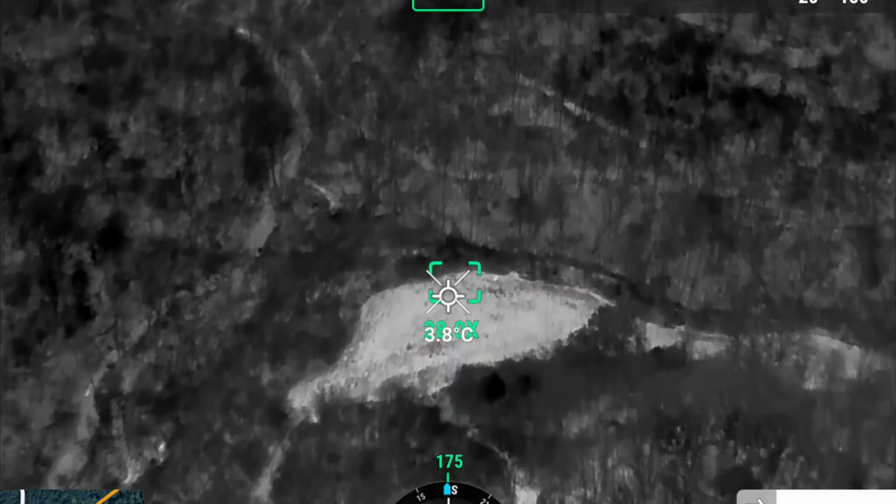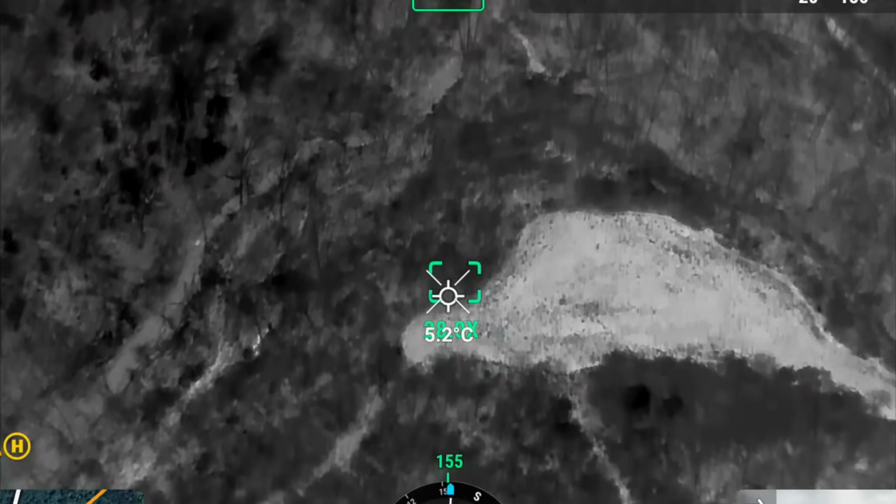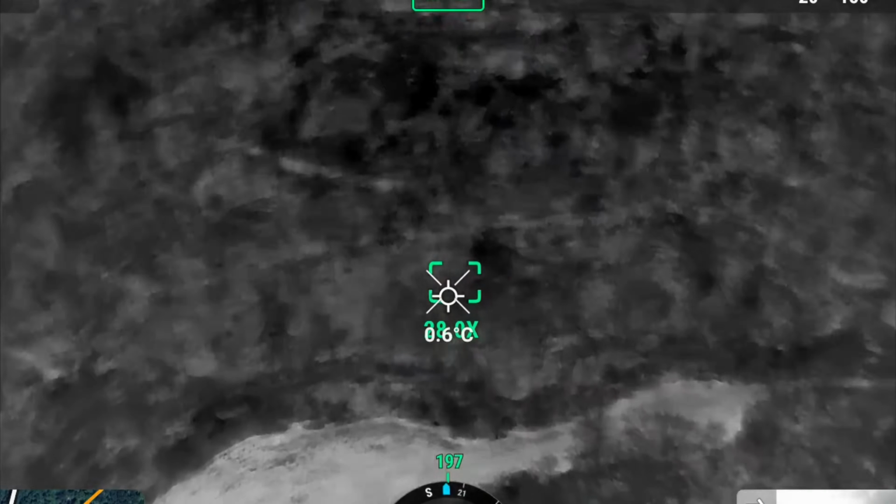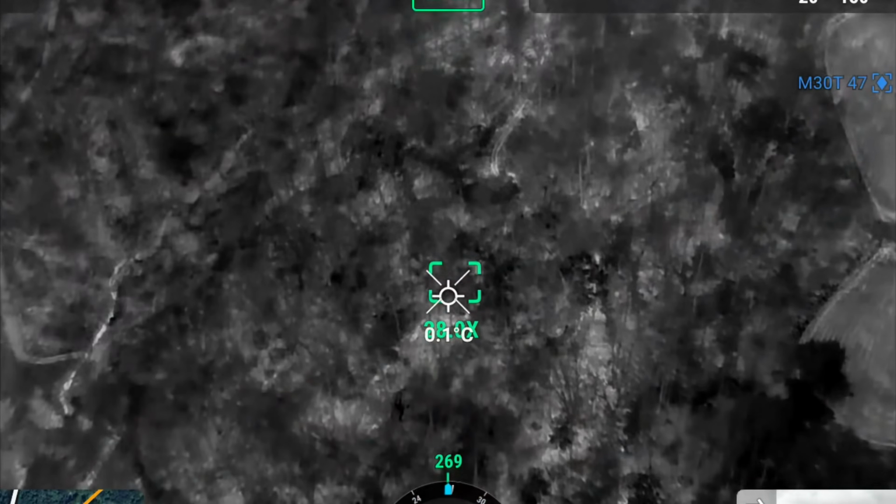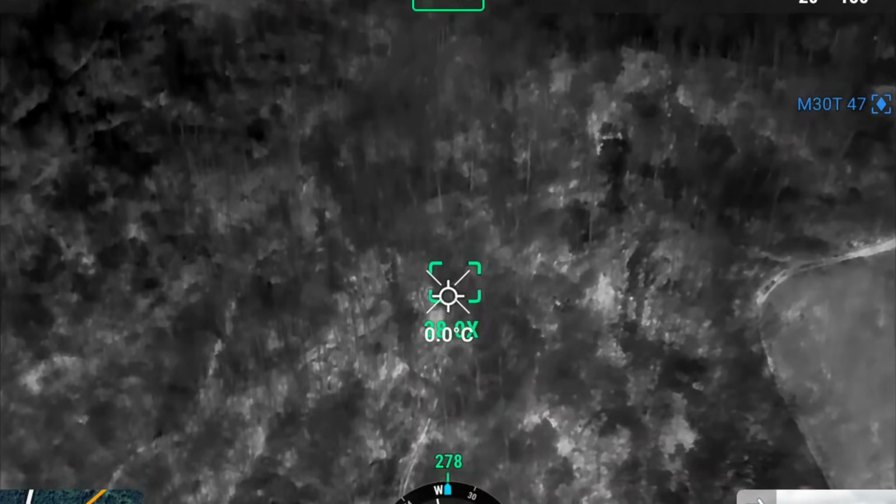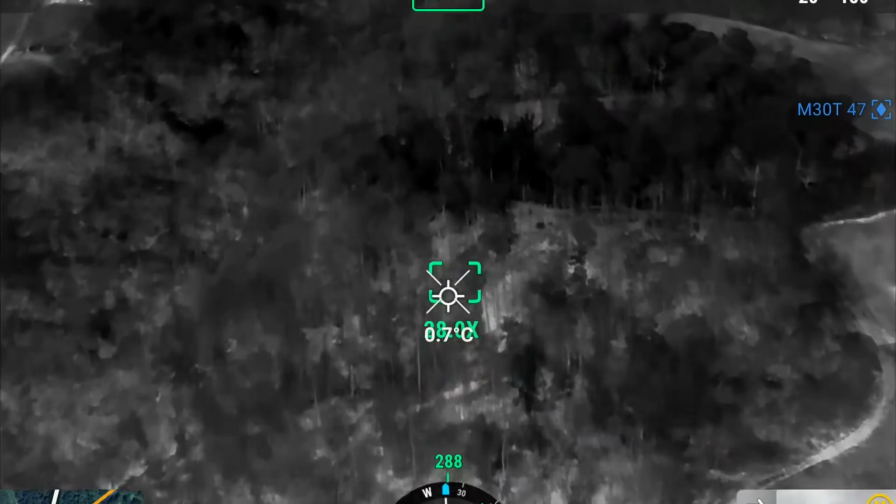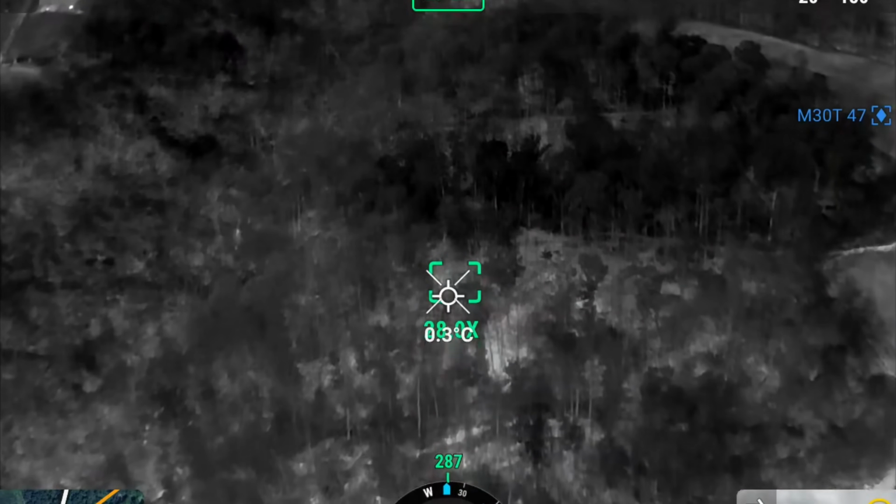You just have to wonder, is it really going to rebound? I mean, I'm sure it will to a degree, but you have to wonder if it's really ever going to be as good. I just got done flying 150 acres with not a deer on it.